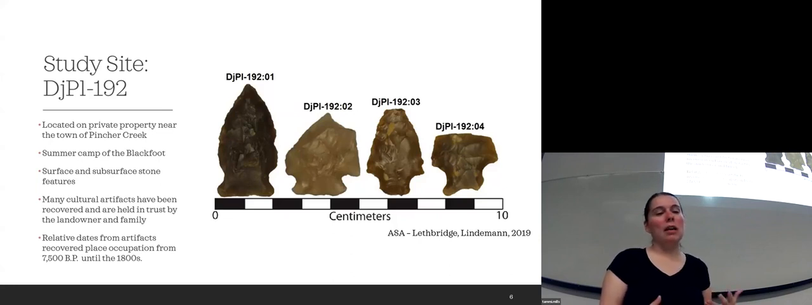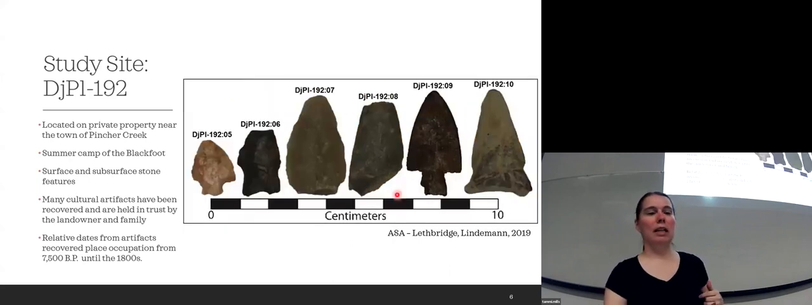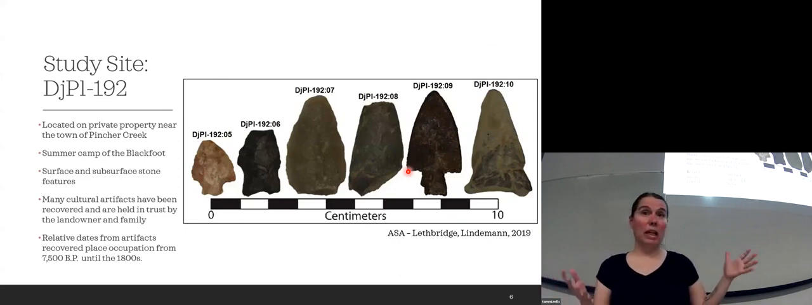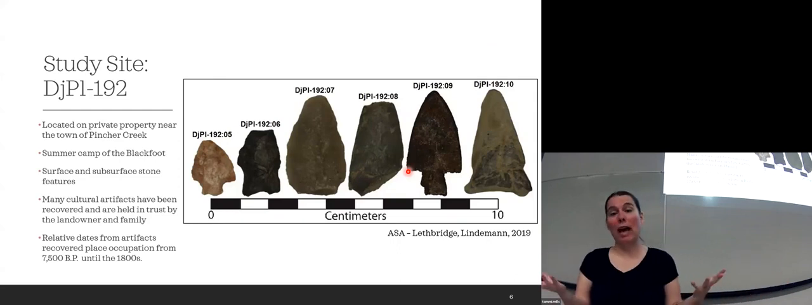So this could be a relative occupation date from 7500 BP to 1800s where a metal trade point has been identified on the property as well. So there is no radiocarbon or no absolute dates. So that 7500 could be, may not be, but for the relative chronology, that's what we have so far.